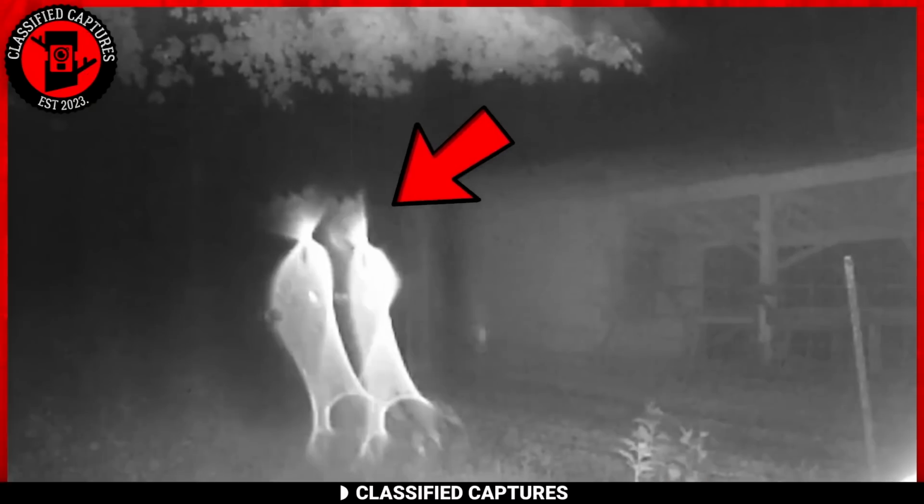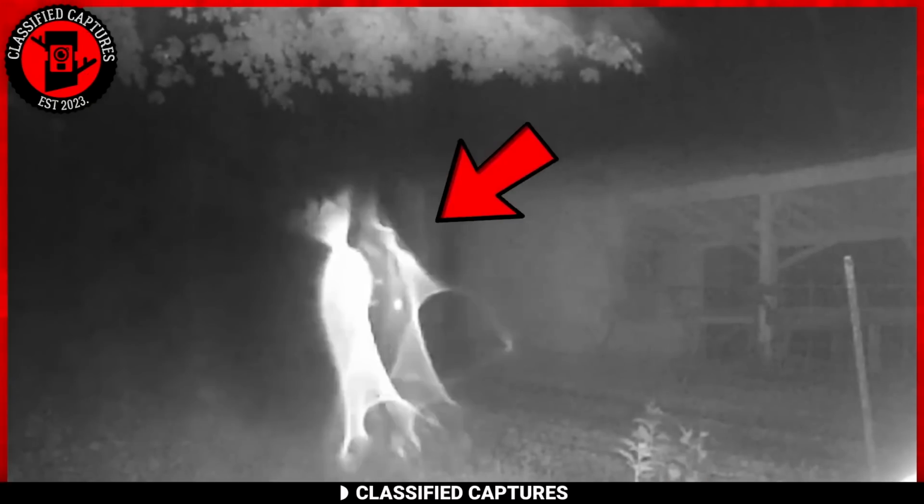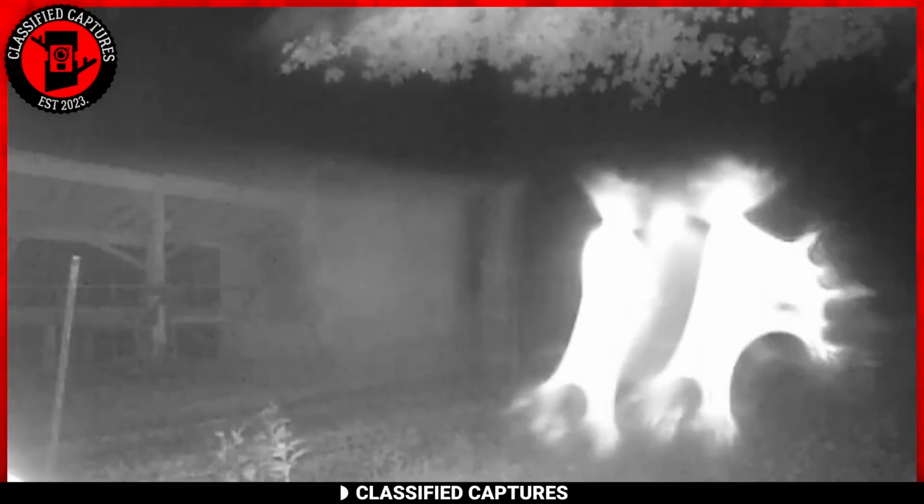In a refreshing contrast to the unsettling, our next footage takes us into the mystique of the woods, where a trail camera captured an extraordinary scene. Late at night, an ethereal being, radiant with illumination, gracefully glided through the surroundings. Its shape defied conventional definition, a formless glow moving with an otherworldly elegance. Speculation arose amongst skeptics, suggesting that this radiant entity might be an angel.